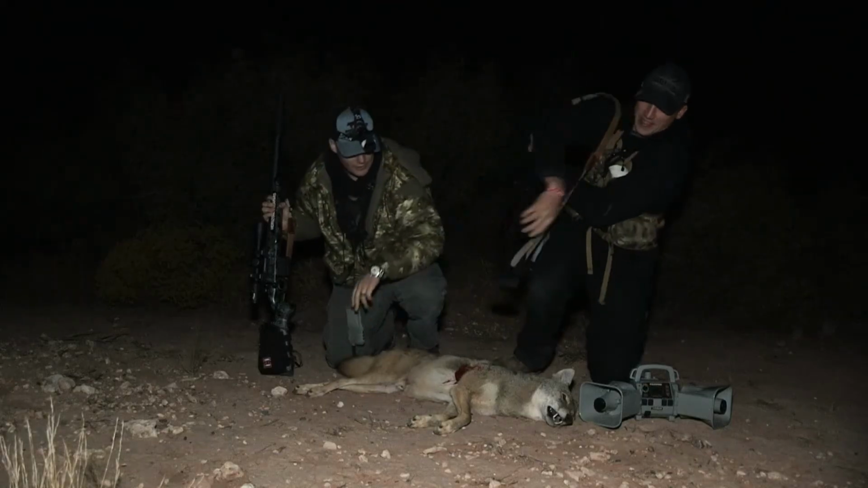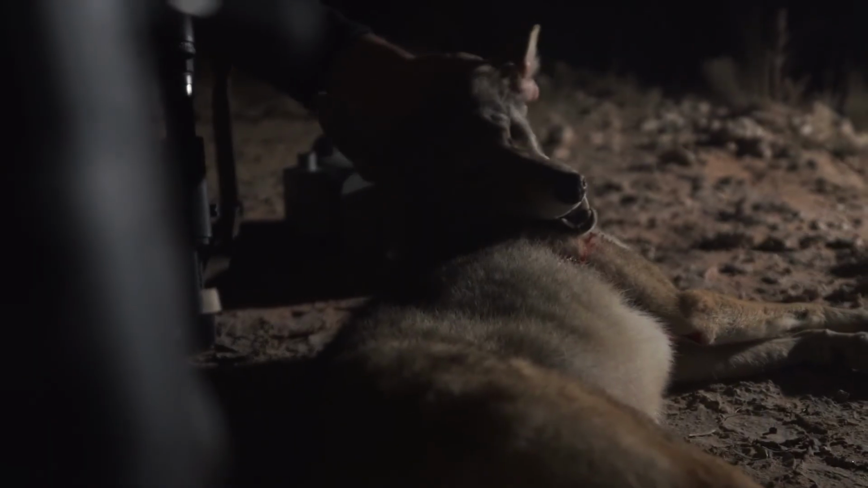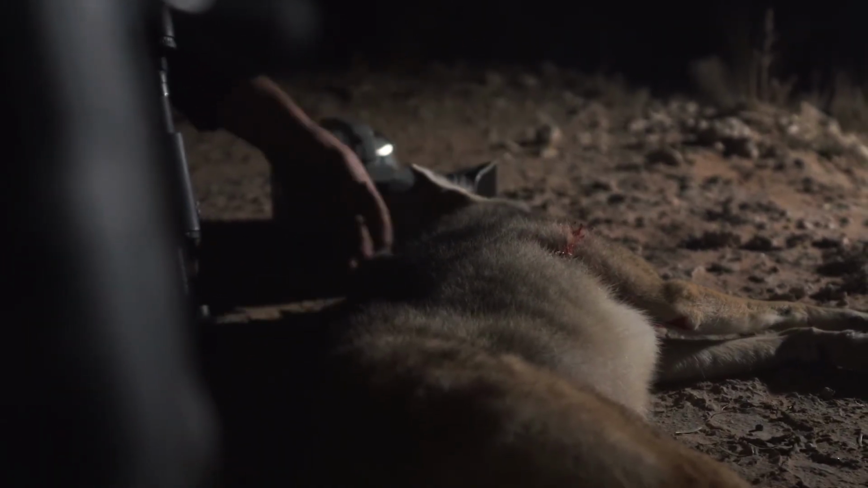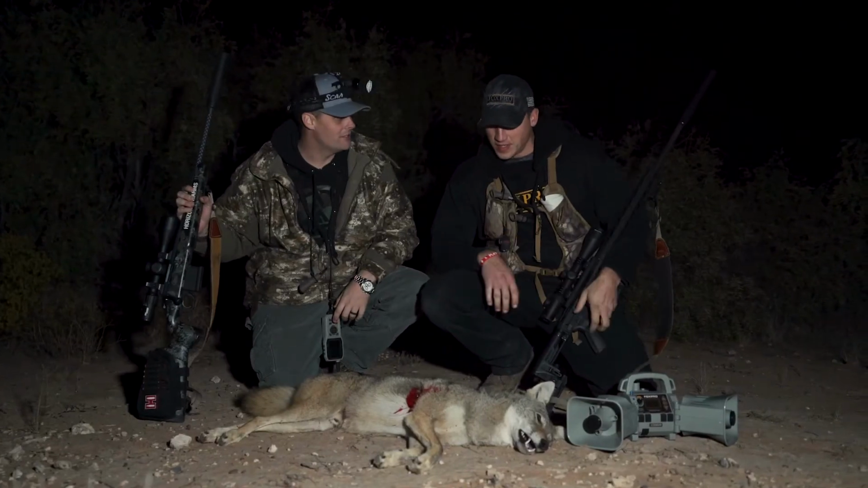Yeah, big male. That's the biggest coyote we've killed this whole trip. Yeah, I believe it. That is the biggest one. They don't get much bigger than that here in West Texas. That's a stud. Yeah. That's a big coyote. Awesome. That's a way to finish up a pretty solid trip.